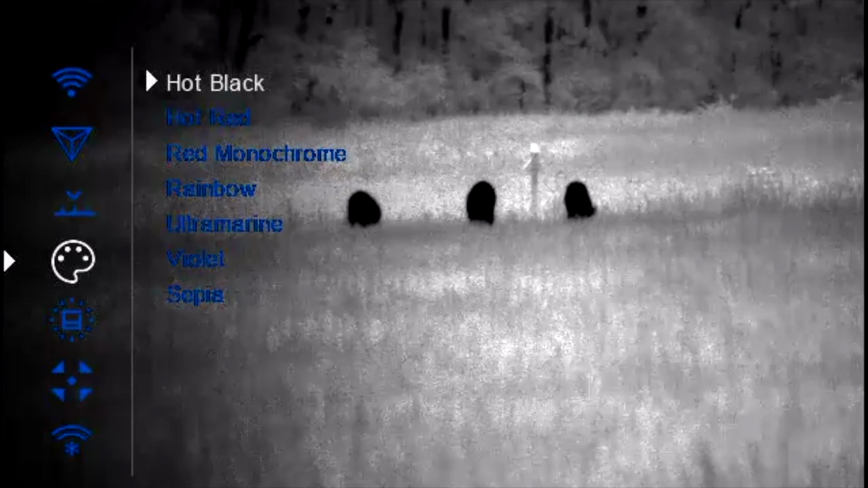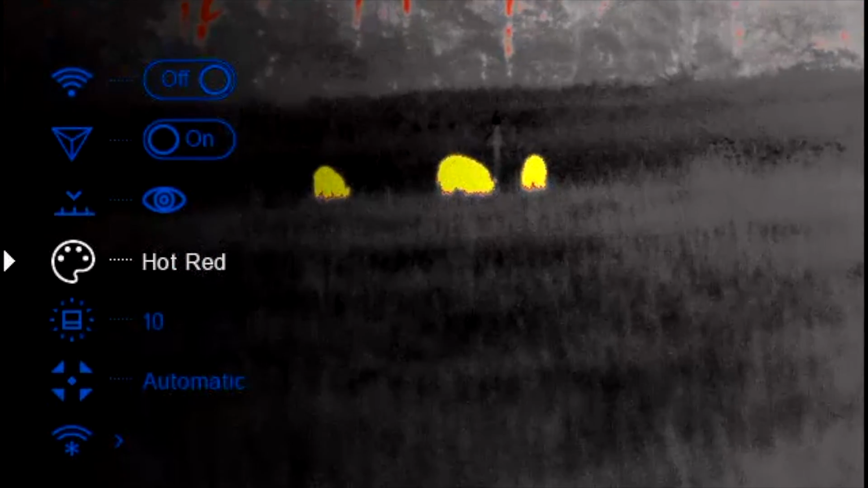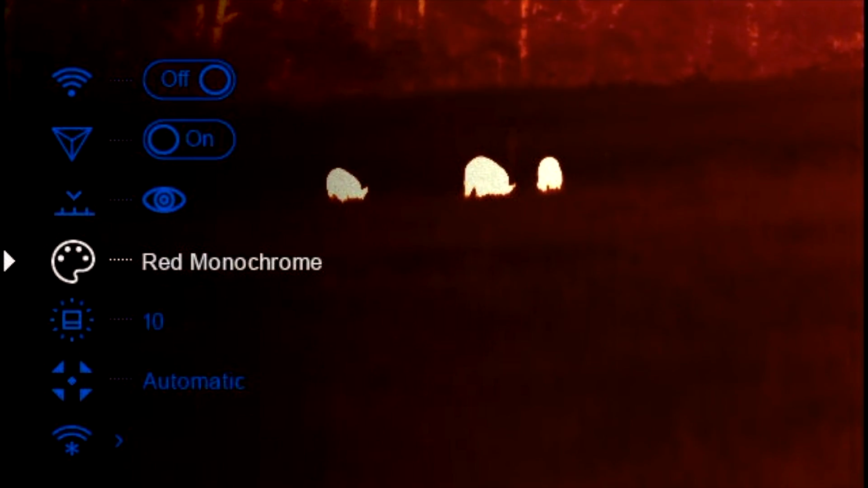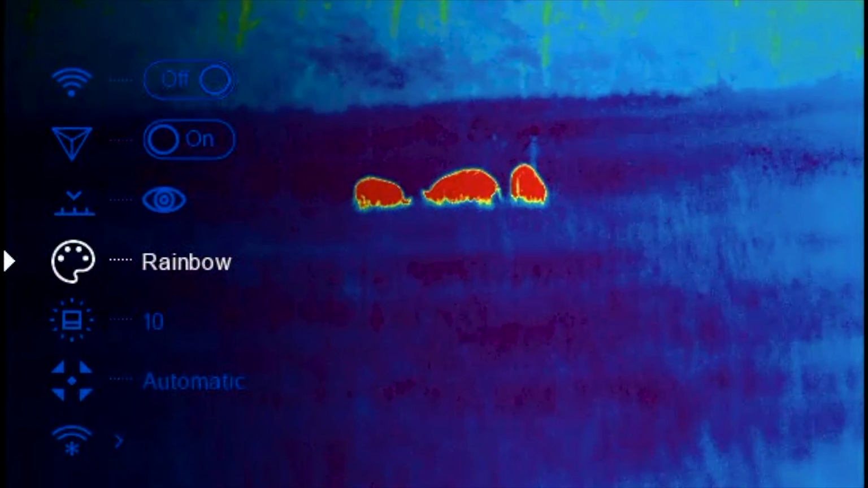These batteries together are getting about 6.5 hours of runtime on a full charge, depending on the temperature. We tested it in 75-degree weather, so it's going to get about 6.5 hours of runtime.